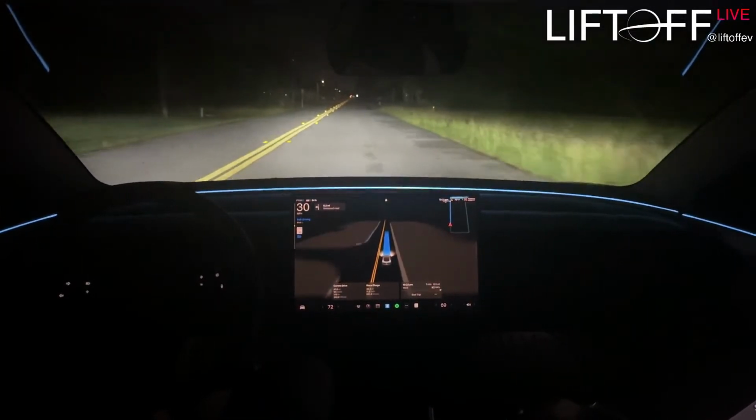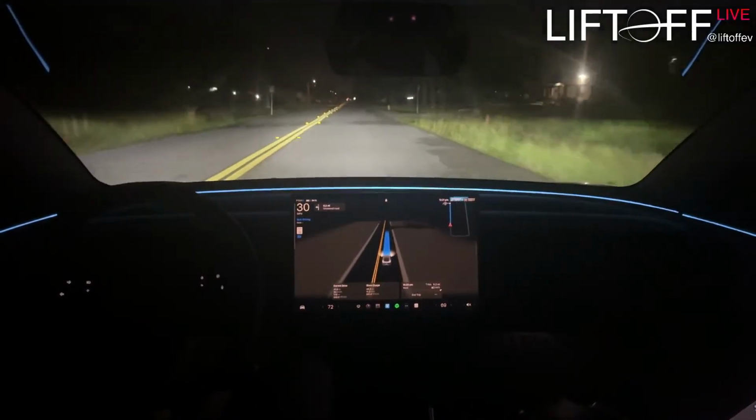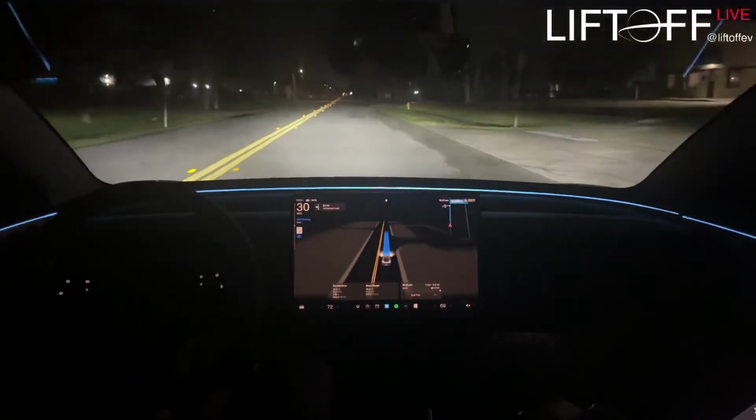Let's see what it does this time. If it decides it can't find a charger, is it just gonna leave and keep going around the entire block?